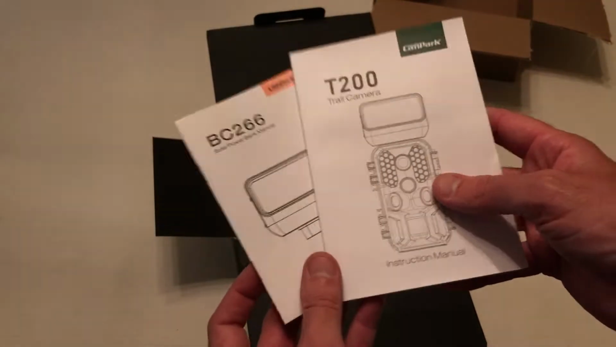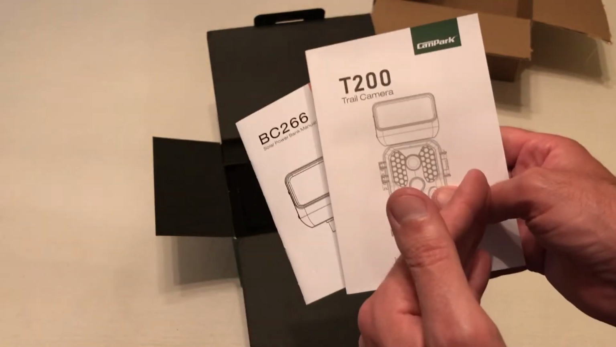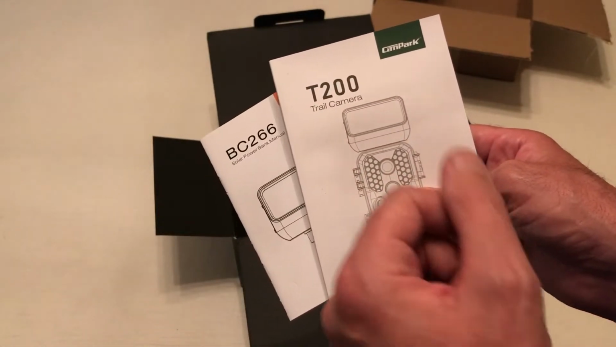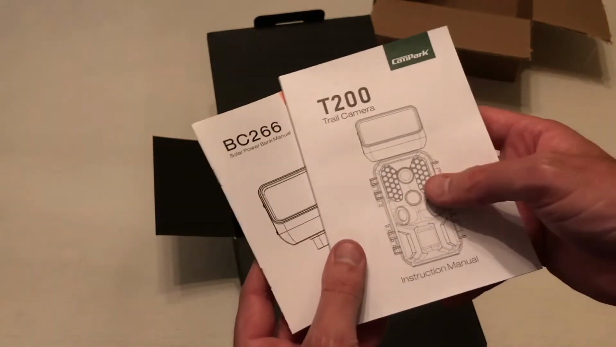The cool thing with this camera, unlike other trail cameras, is this one has a solar panel that's not built into it. You can actually detach it, charge it, bring it back out to your camera, and then plug it back in. There's other trail cameras that have solar panels that are built in. This one can be taken off if you want to.